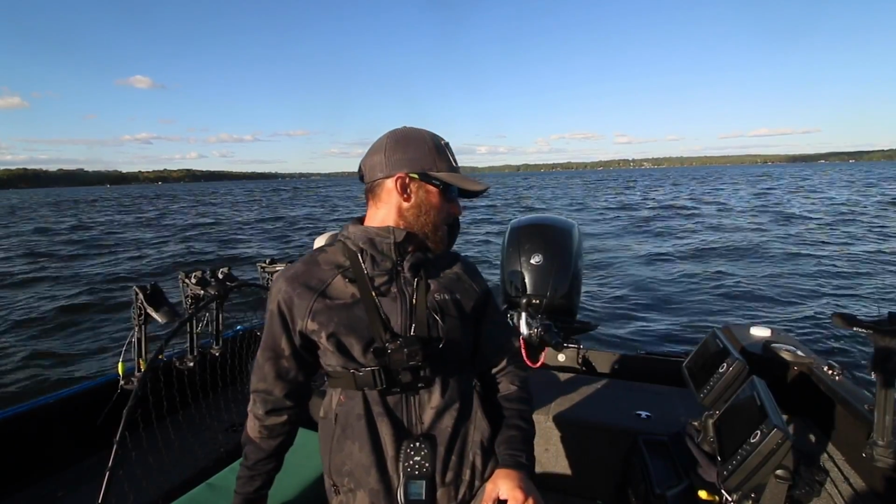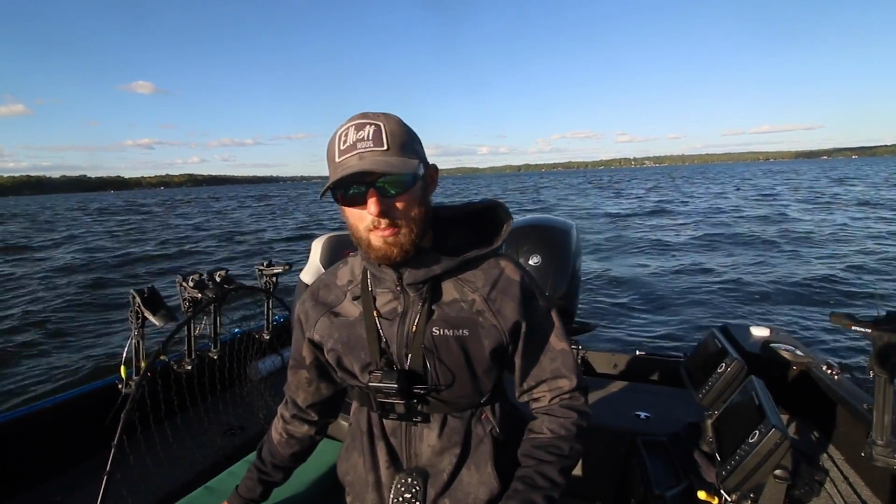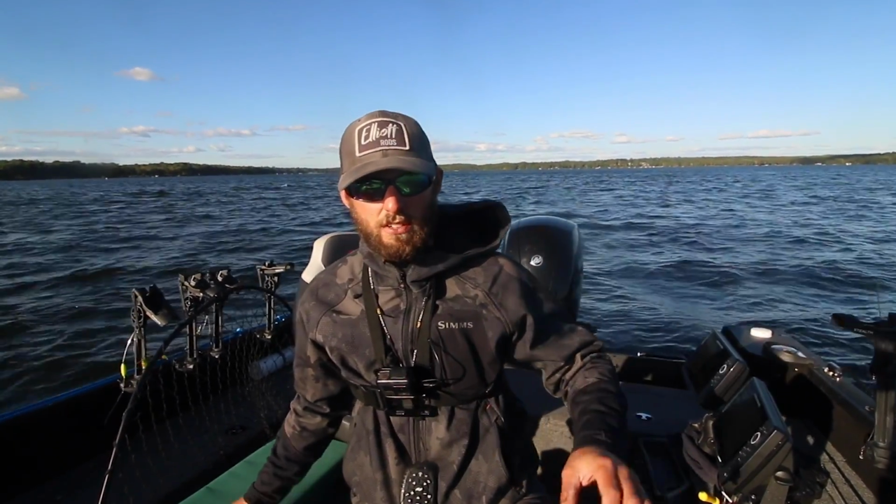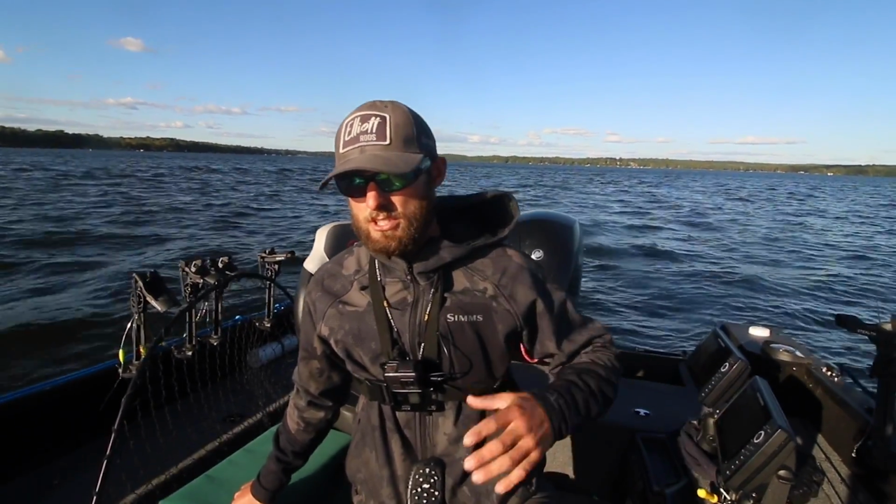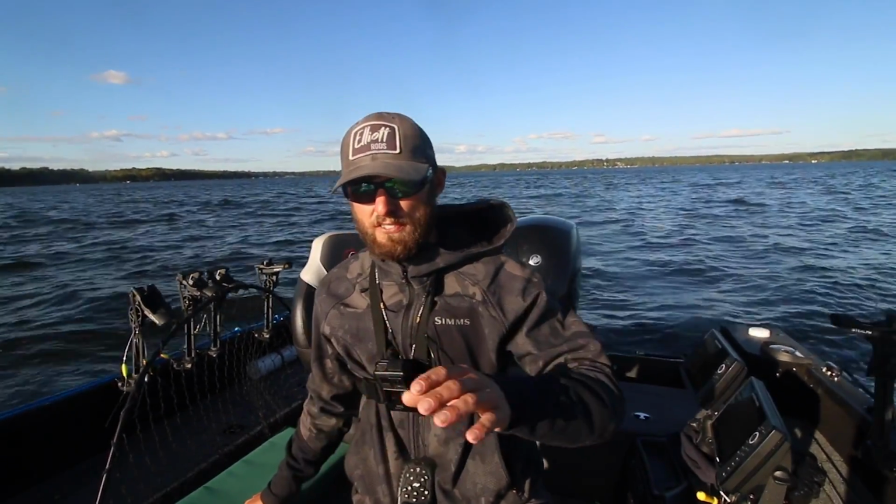Now we got water temps that are 61 out here today. They've been dropping like a rock. It's kind of warmed up a little bit this week, but these fish are feeling fall. They're feeling it coming. And a lot of times when I talk about transition, what I'm talking about is pre-turnover fishing, right? Or this transition period where we have the water go from the low 70s down to mid to upper 50s, and then through that 60-degree range, right?